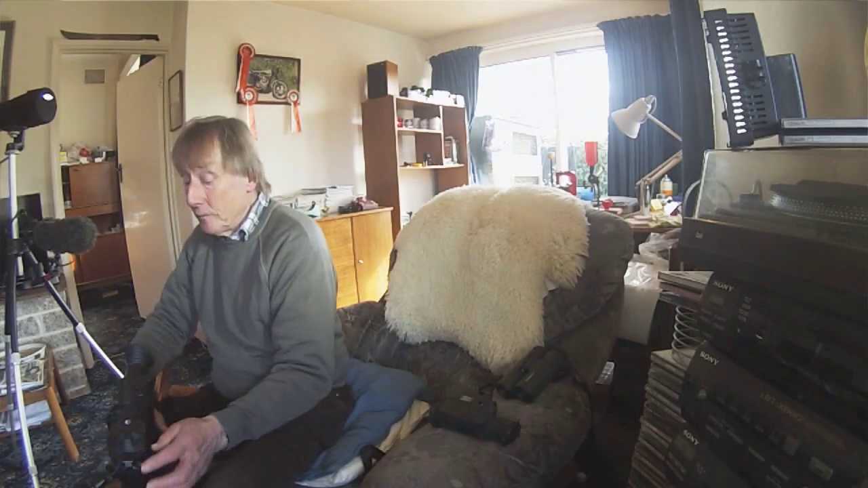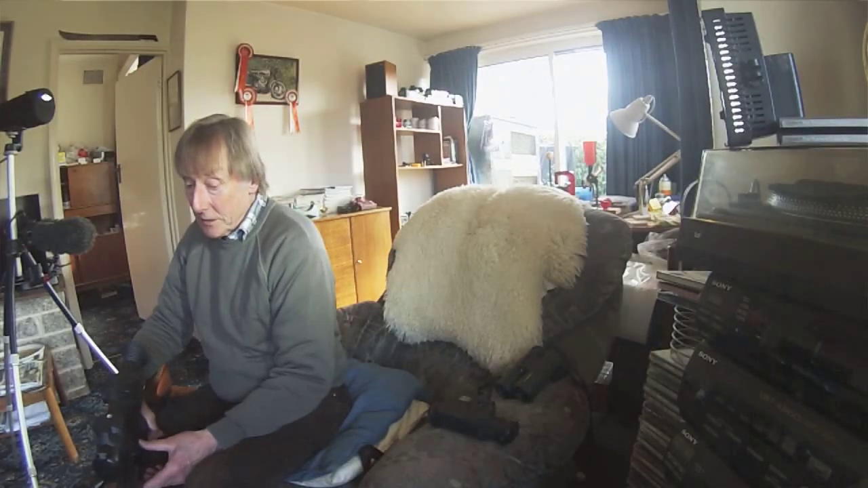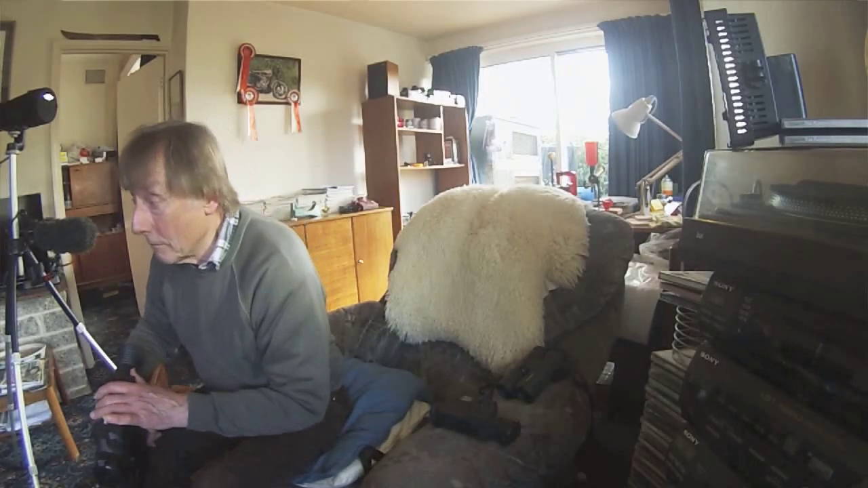It's a fast-moving business, night vision, of all sorts, image intensifier, digital. If I was starting off again, I wouldn't be despondent thinking, well, I've bought an Apex, I know that within a year there'll be something better than an Apex, because I have little doubt there will be. But that doesn't really matter if your Apex does the job.